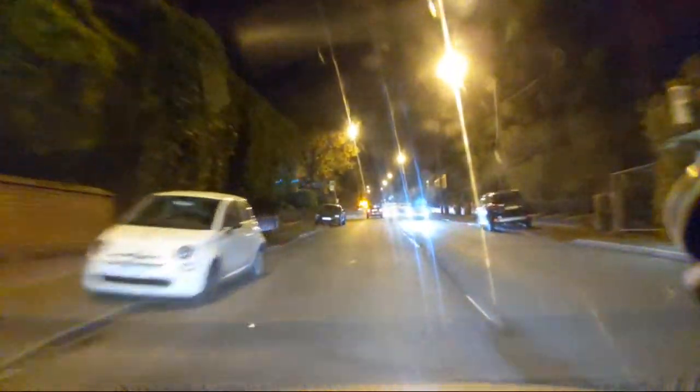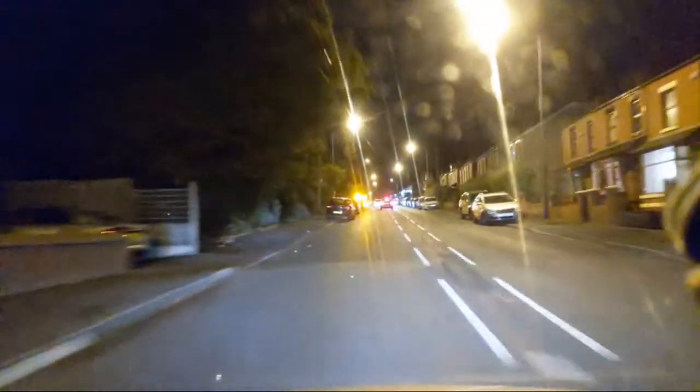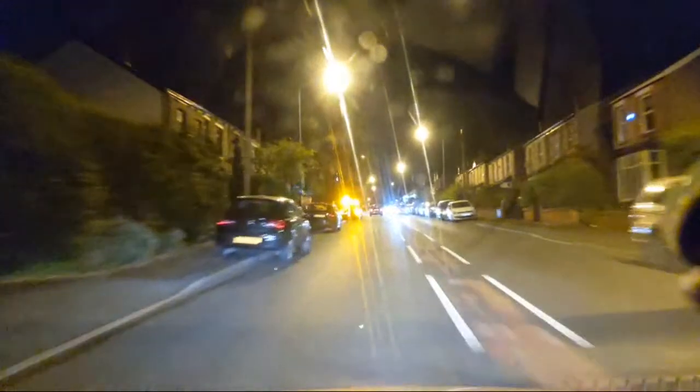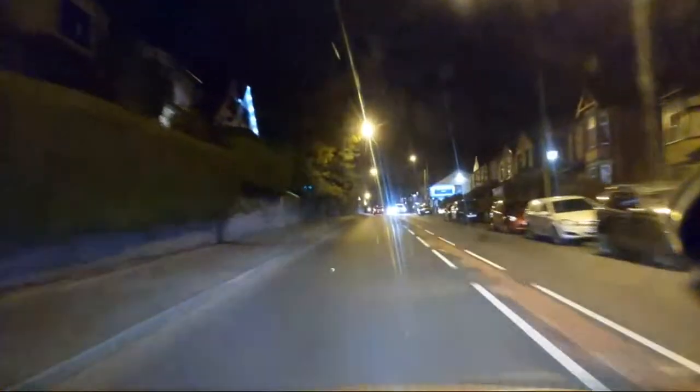Little flashing lights. What's this about? I think it's just RAC or AA. It's neither, but it is a recovery truck. Going to the Wagon and Horses.